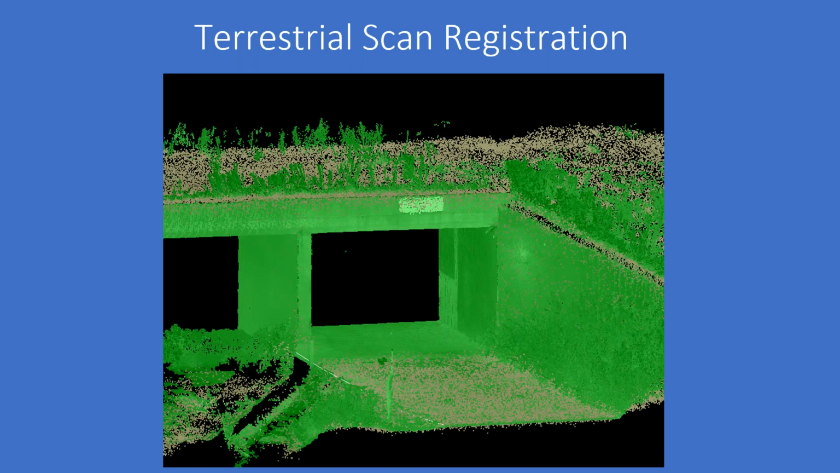The green is the static tripod-based scanning point cloud, and the brown is from the YellowScan mapper. So basically we used common features between the point clouds to register those together. So we have one cohesive point cloud from the mobile scanner, the airborne scanner, and the tripod scanner. And that's what we used for the basis of all of our data.